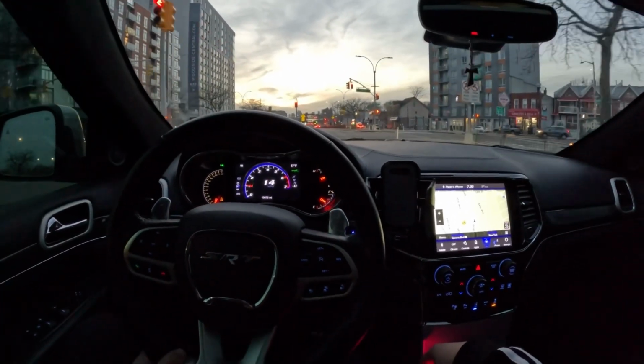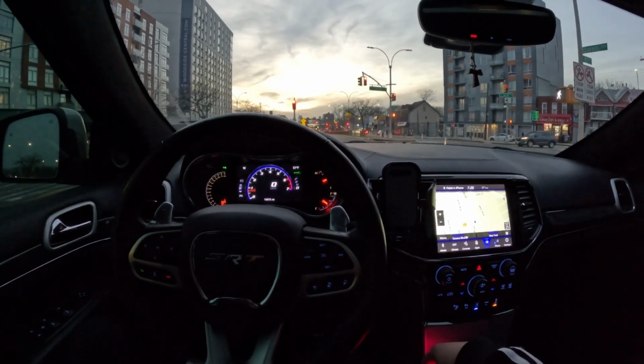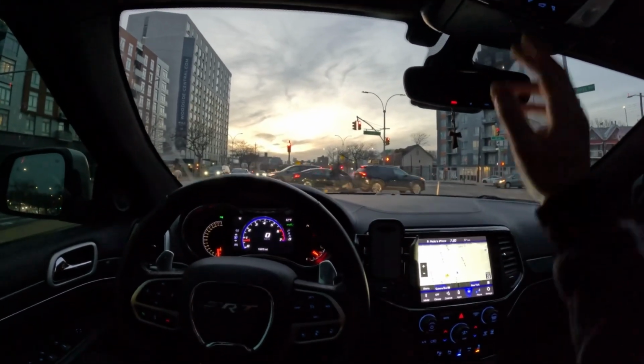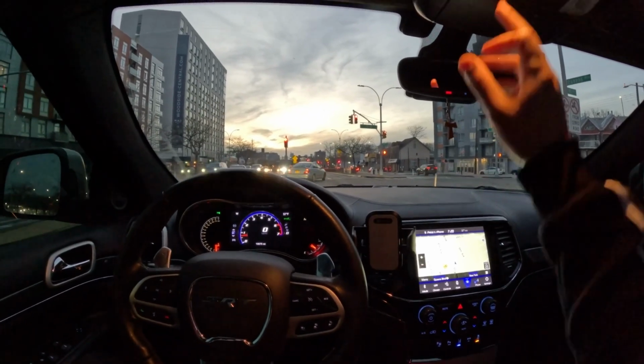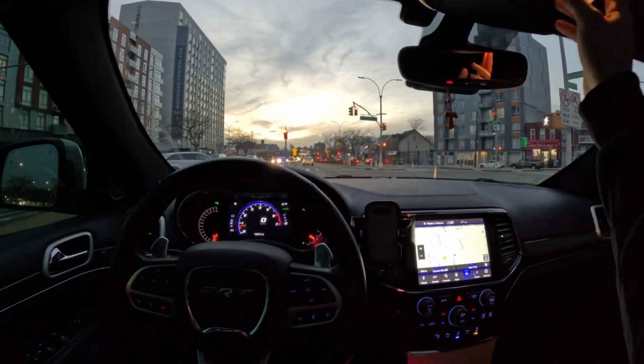Should be getting a really beautiful sunset view of the city coming up soon, so I'm hoping to get that. Let me just take a look. Maybe flipping on the light, how does that look? Let's see. I don't think it really makes a difference, honestly.